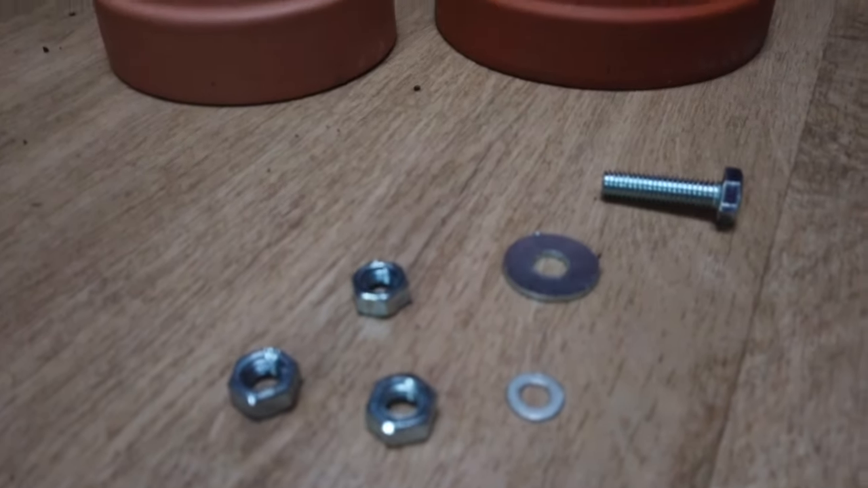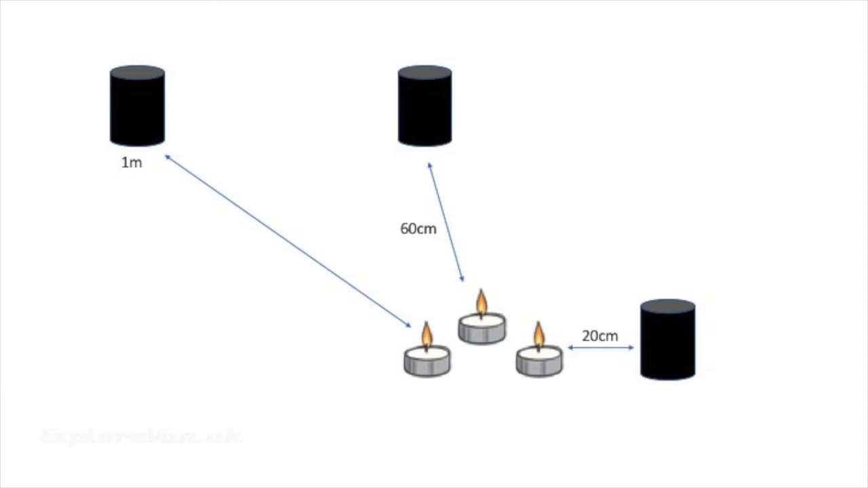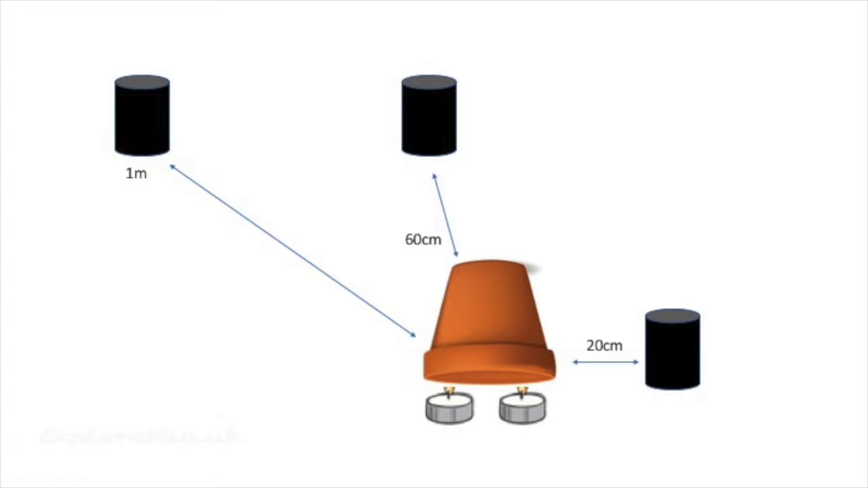I'm going to do exactly the same test I did in the previous video, measuring the ambient air temperature change and the heat absorption of targets at 20 centimetres, 60 centimetres and 1 metre away from the heater in different orientations over a period of hours. Again, I've used 3 tea lights, which we already know from the previous video only equates to 120 watts of heat output, and our heat loss calculation suggests the average van would need at least 750 watts, so again it's not looking good unless we have 19 or more candles. But let's get these lit and see how we go.